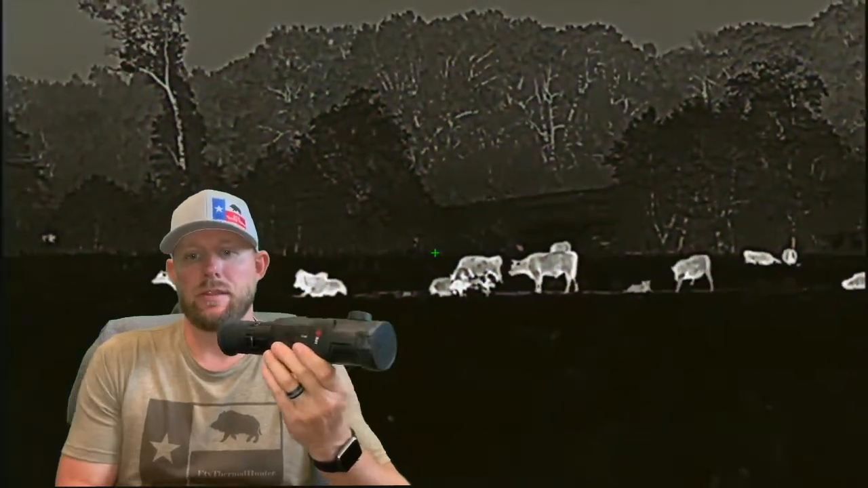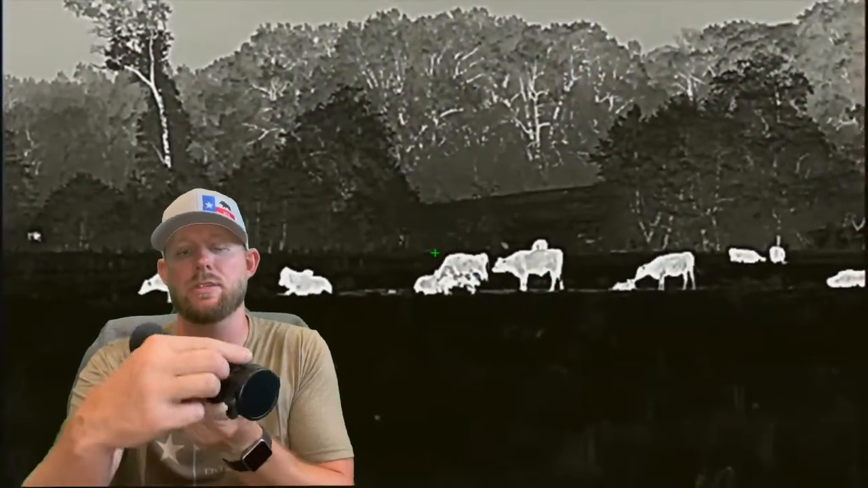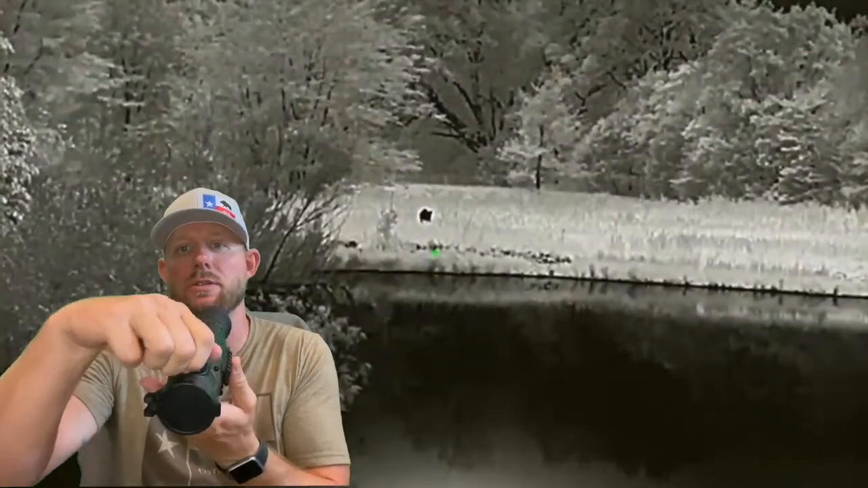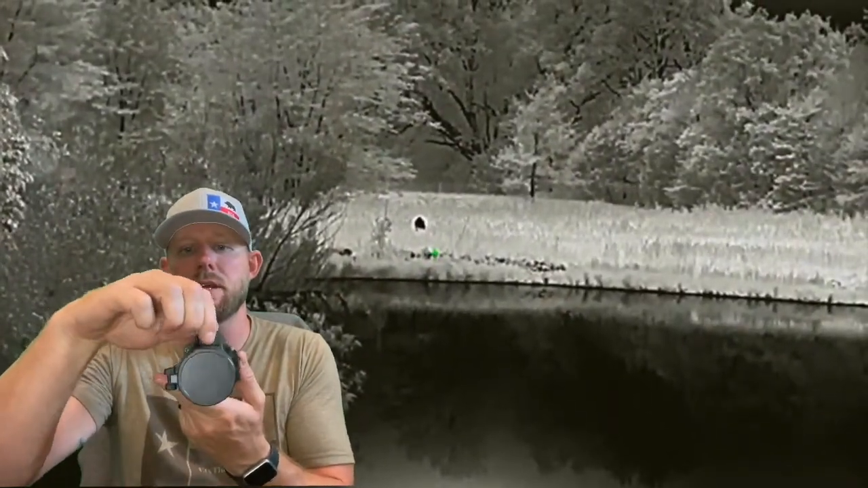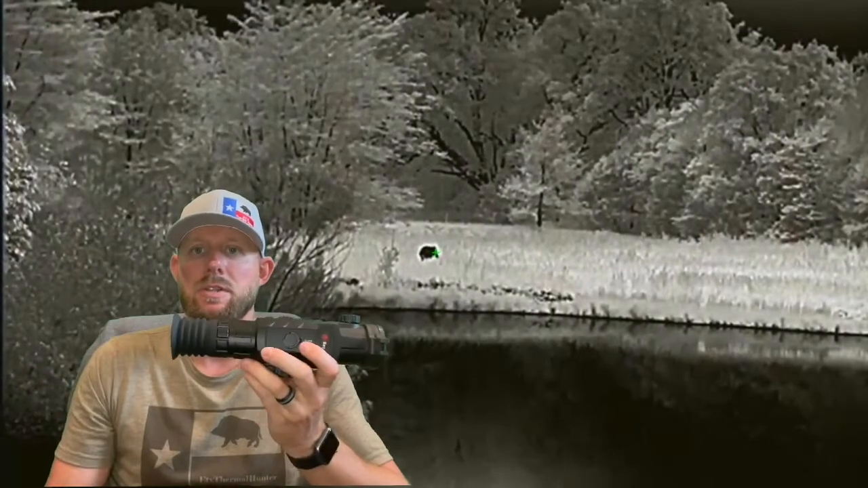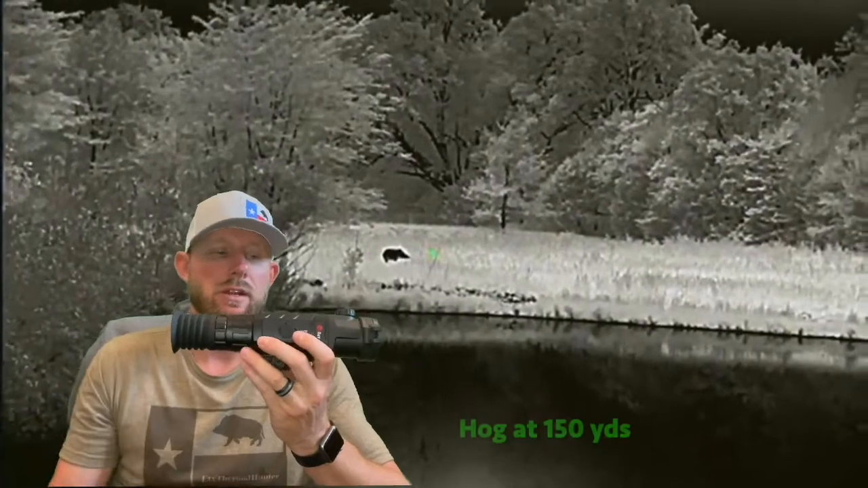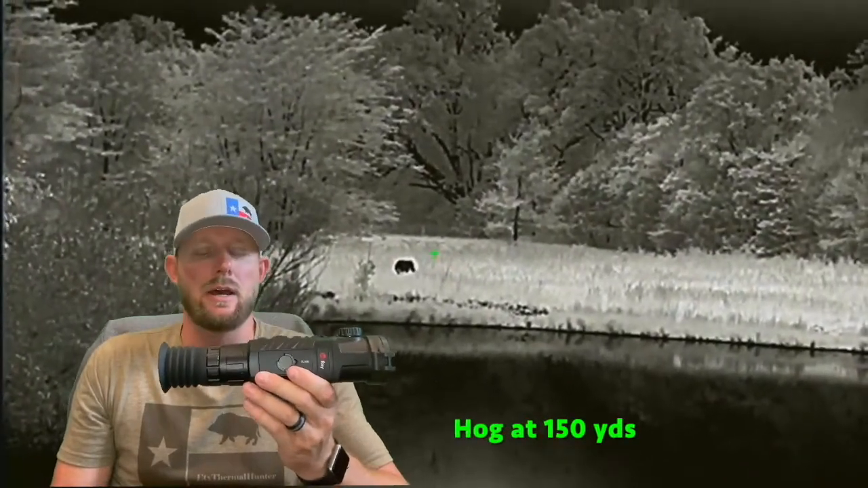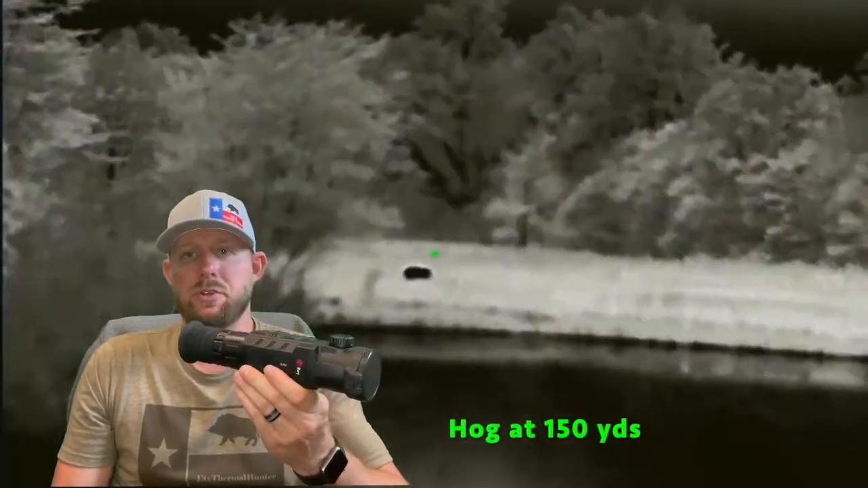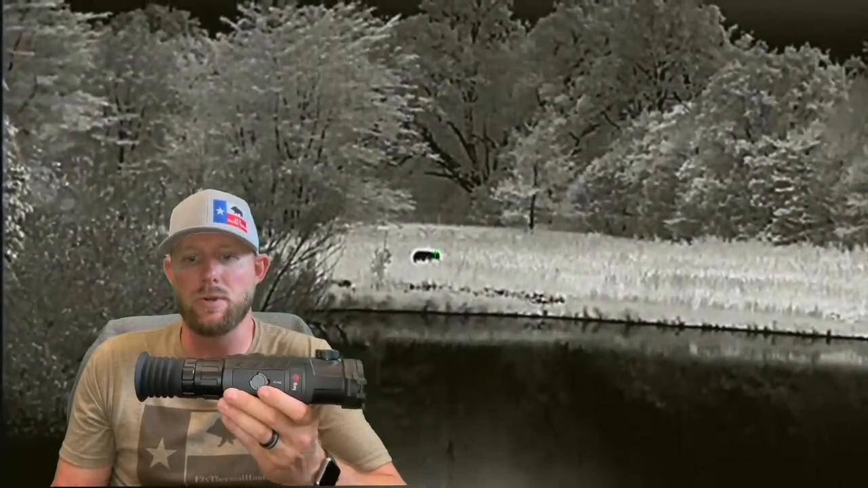A couple things that I also really like about this: I really like the focusable objective knob. I think it's really easy to use since it's in a central location on top of the scope for right and left. The tactile feel is really easy to use. It's pretty tight, so it's really easy to fine tune your image as you're trying to focus it, and you don't typically overshoot and come back. You can get it tuned really quickly. I'm a left-handed shooter, so having things in the center of the scope makes it easy for someone using my rifle who is right-handed or me being left-handed. So I think that's a perk as well.